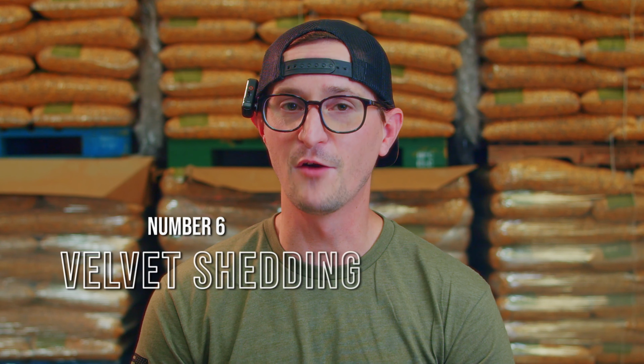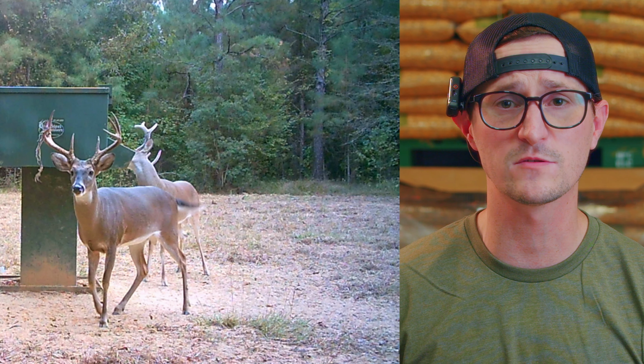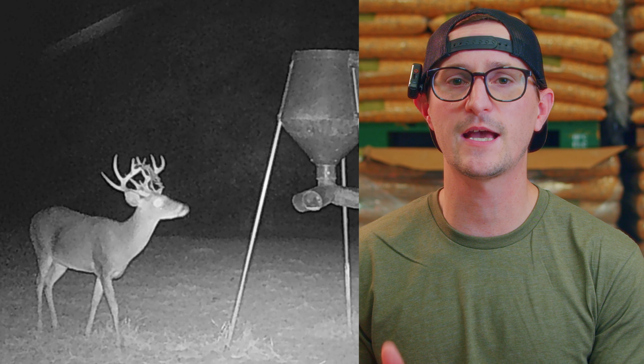Number 6, velvet shedding. Bucks are beginning to make more sign, especially rubs, because they're shedding their velvet. You're going to start to see more active rub lines around all of your fields more than likely. And this is a critical time for you to look at your bucks and go, this is how old I think this buck is. The more bucks you can identify during this portion of the calendar, the better you'll be set up to identify bucks during the rut.